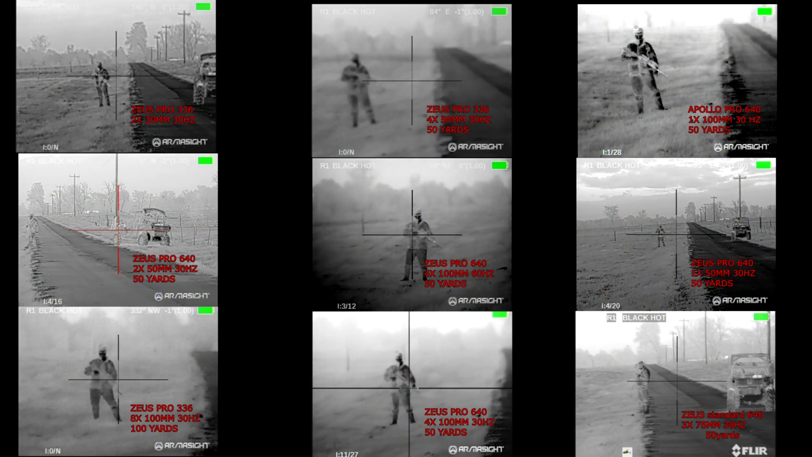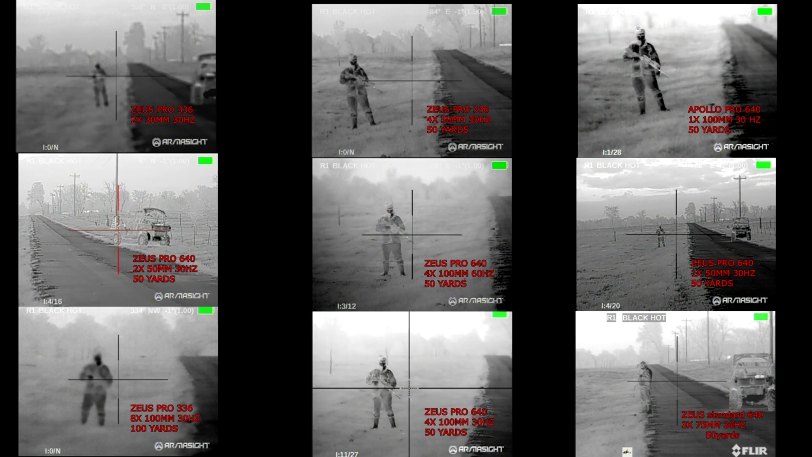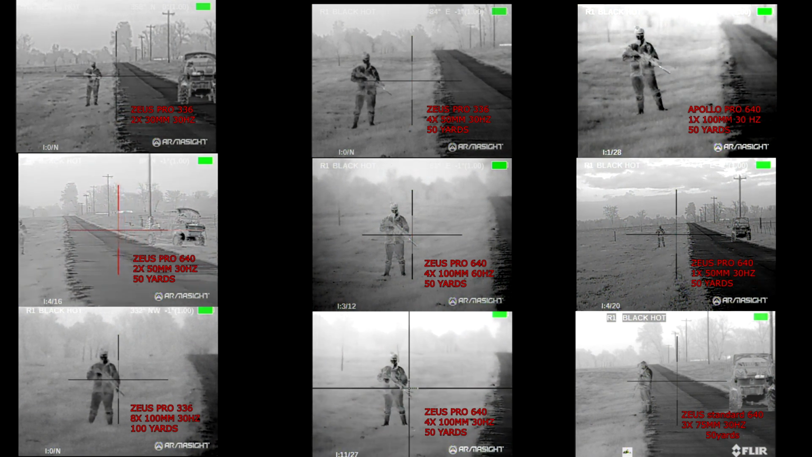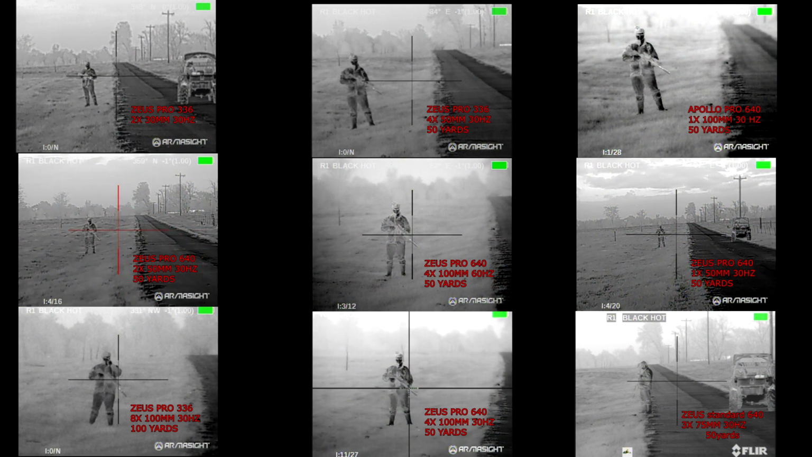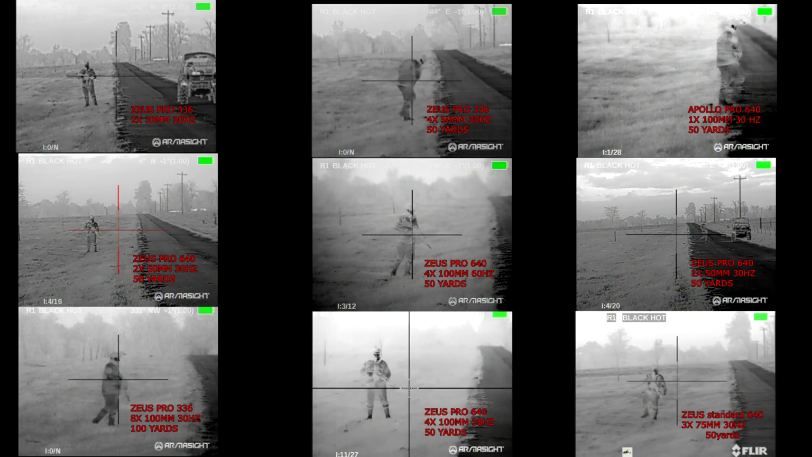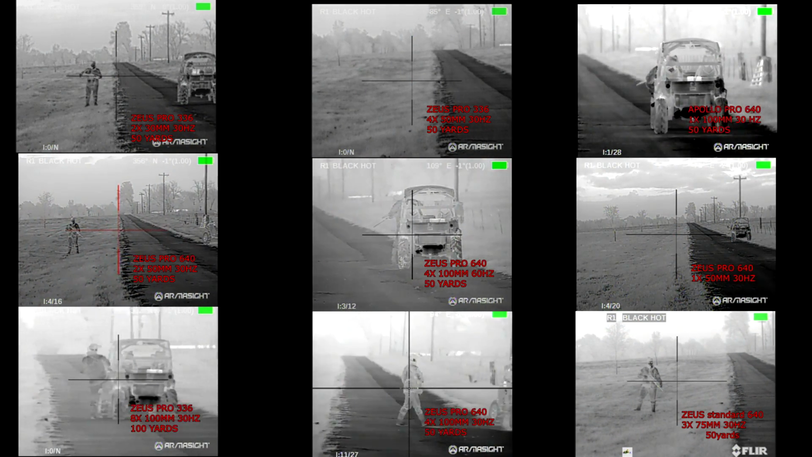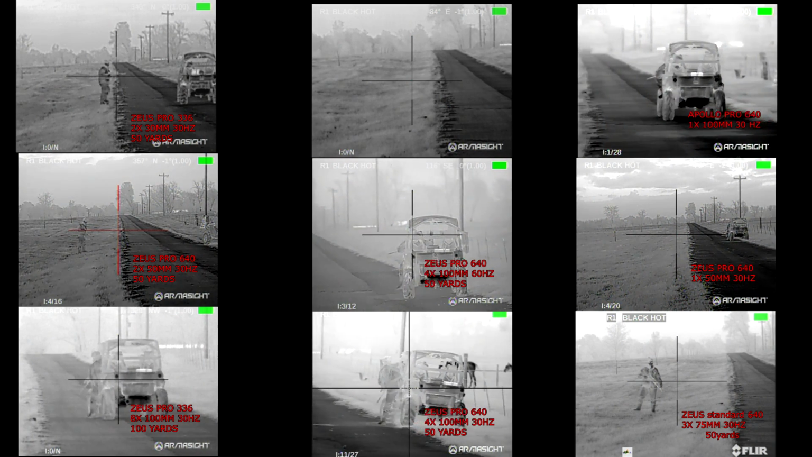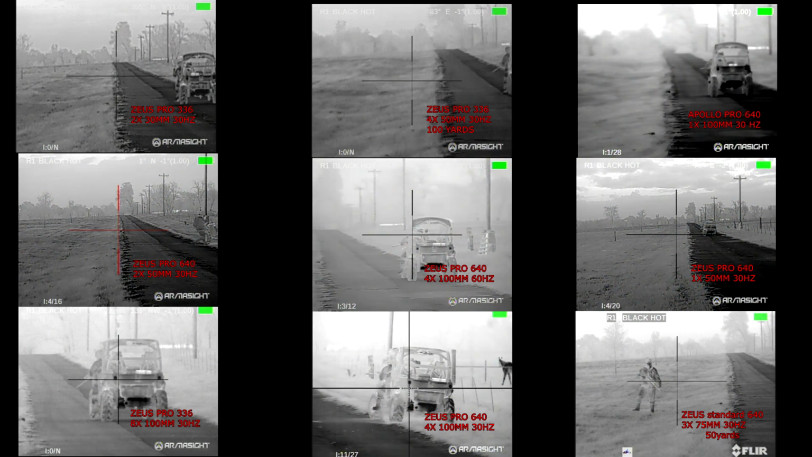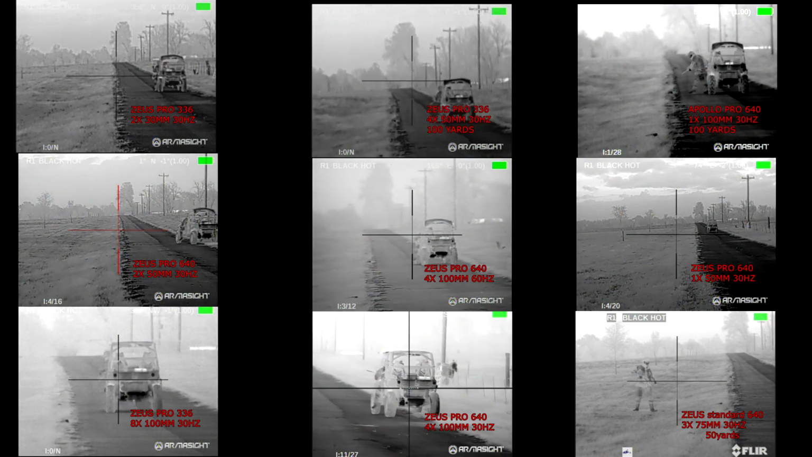Okay, what we have here is one male target with an AR-15 wearing multicam ACUs driving a UTV. We start with the 336 30mm 30 Hertz, and we're going to go all the way up to the 640 100mm 60 Hertz scopes. And we're going to have them start at 50 yards, go to 100, 150, and then 200 yards, so you can see the difference of the scopes here.